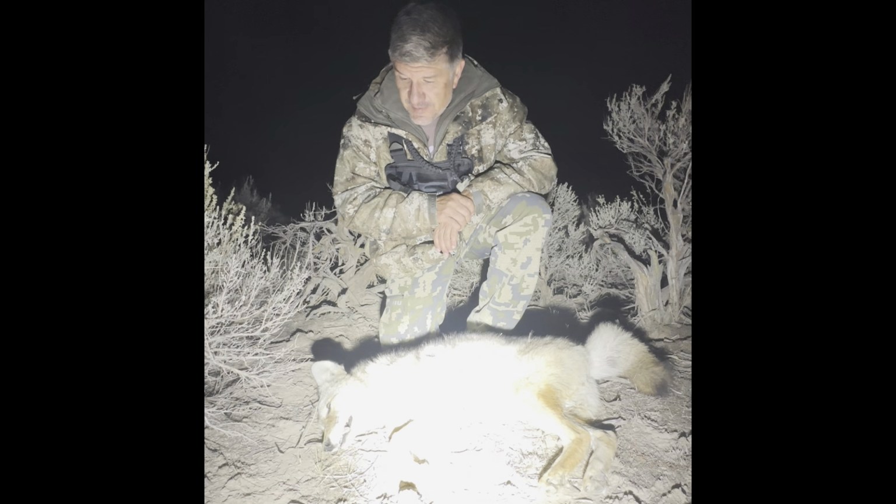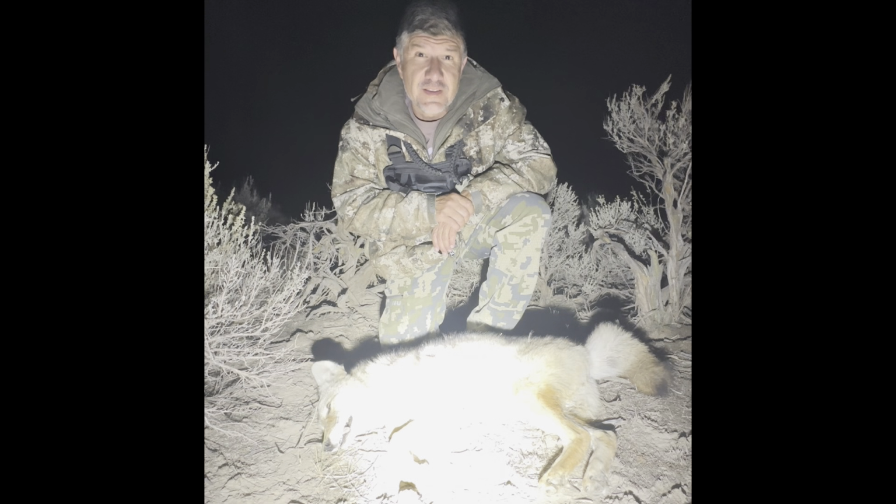But it looks like a good-sized female came in. I got her at about 250 yards. So I guess we'll see what happens next.